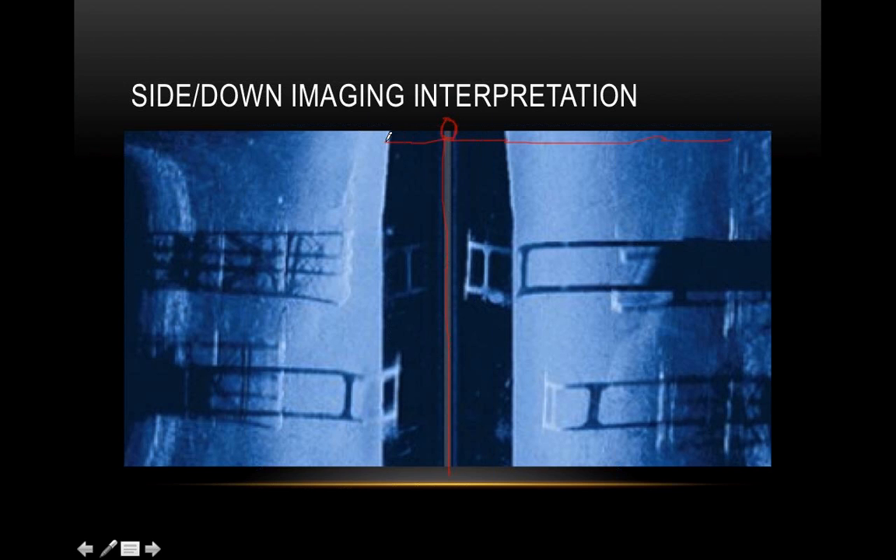Same thing over here, going down and fanning the bottom of the lake. And usually you're going to have range lines, so it'll say like 10 feet, 20 feet, 30 feet, 40 feet, 50. So you can kind of gauge how far away on either side those images are just by looking at it.